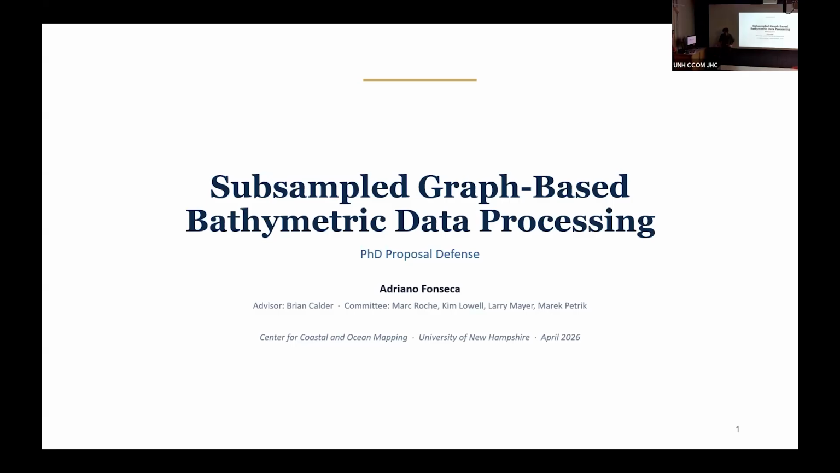But in the meantime, the plan for today is he will talk for about 40 minutes roughly and explain the context, what he's already done, why it matters, and what he's planning on doing to complete his PhD. The committee are here, Kim Lowe, Larry, me, and Mark Roche in Belgium, who's on the line there. So, you're away. Hello, everyone.